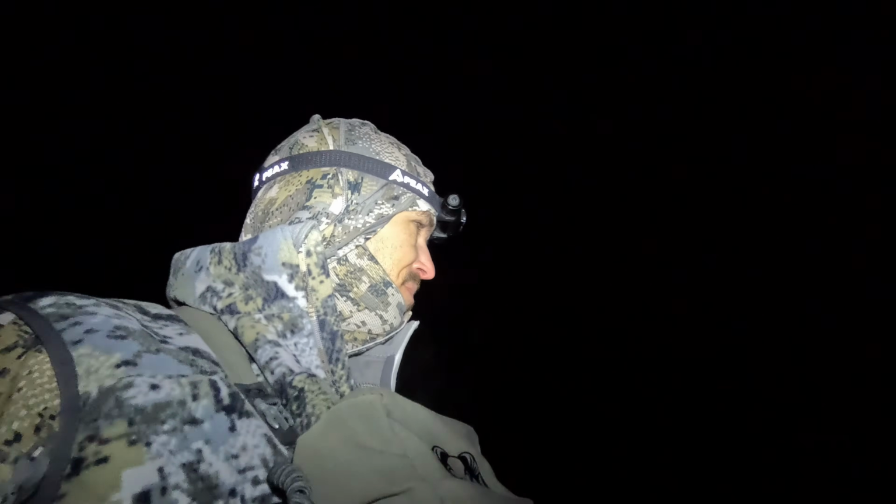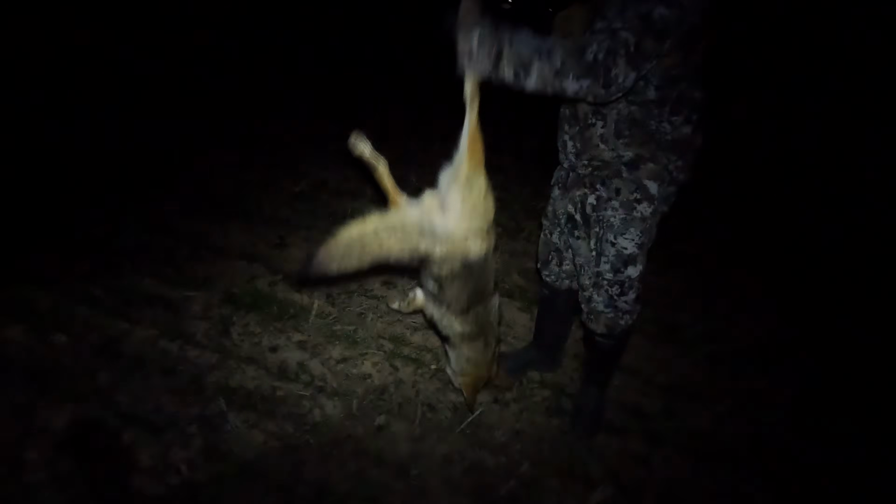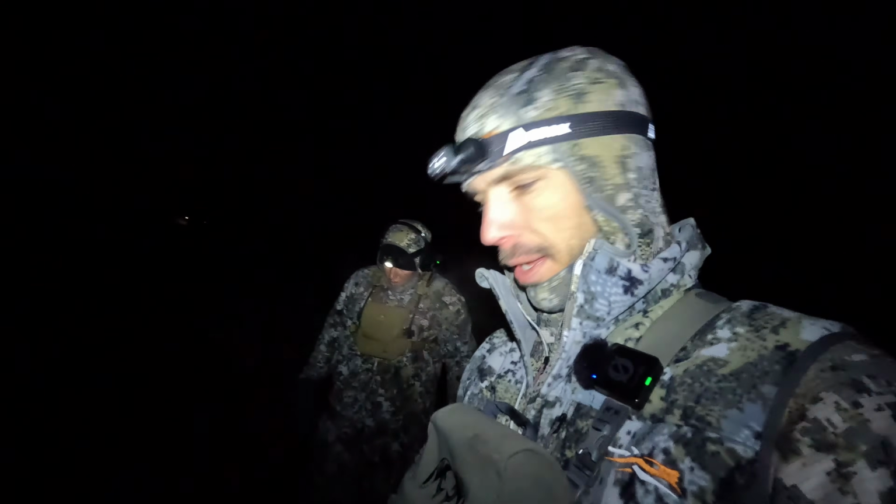This was a 15. Yeah, this dude, that's what I was saying. He called back and then went radio silent. We were just sitting here freezing our butts off and just happened to see him come down the tree line. I woofed at him once and he didn't stop. And he's about 10 yards from being in our scent cone,